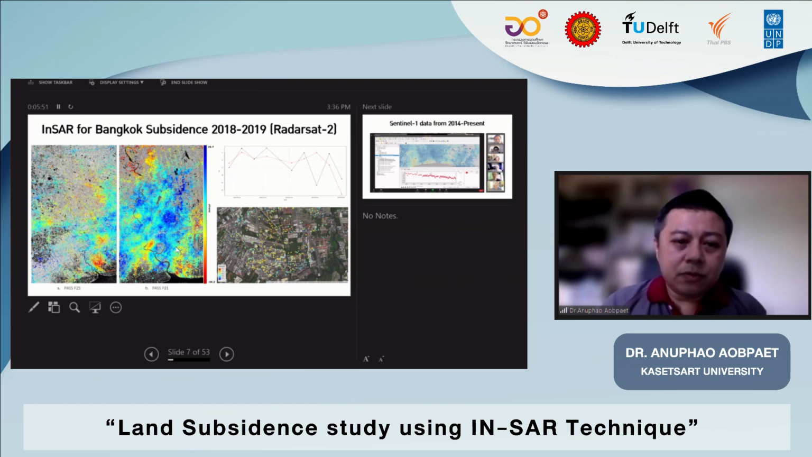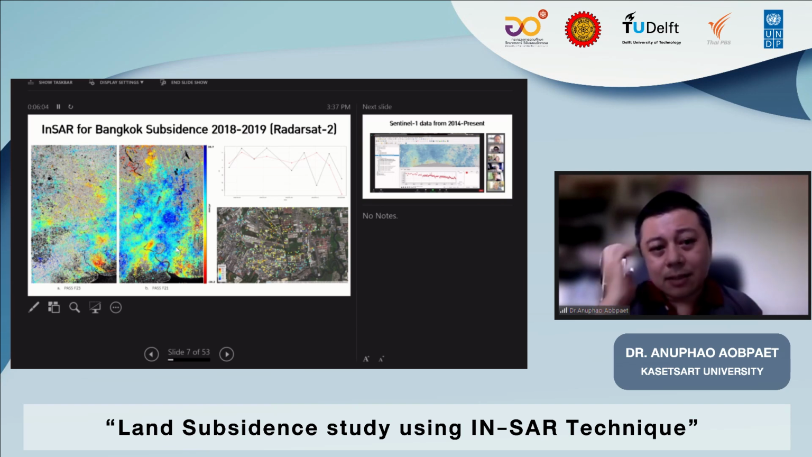But we're trying to do it with RADARSAT-2. Why RADARSAT-2? Because at the time we had the RADARSAT-2 data in our archive. So we tried to make the planning and establish the time series data.